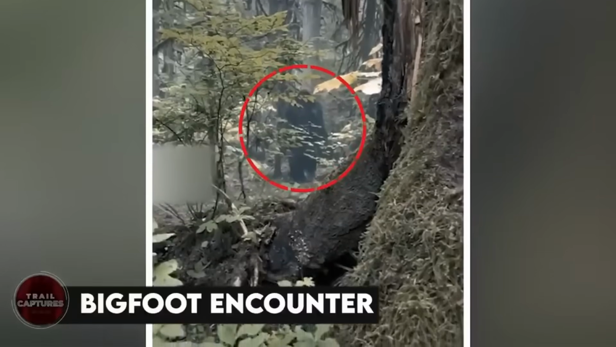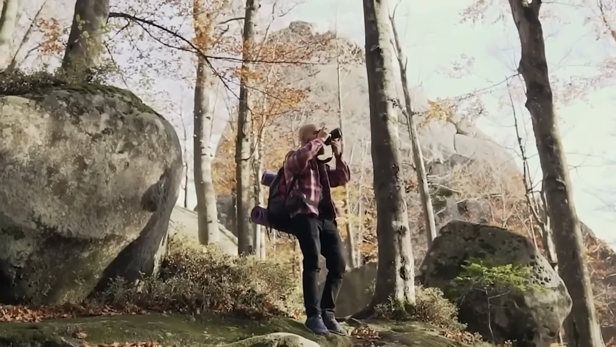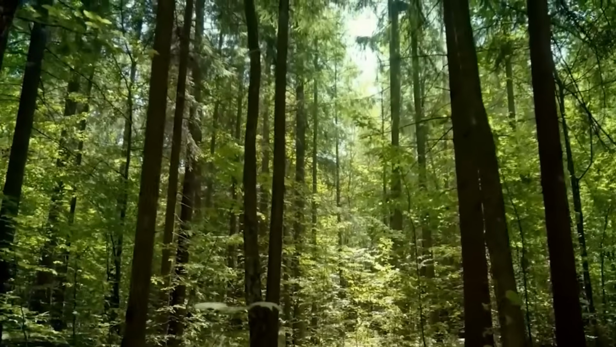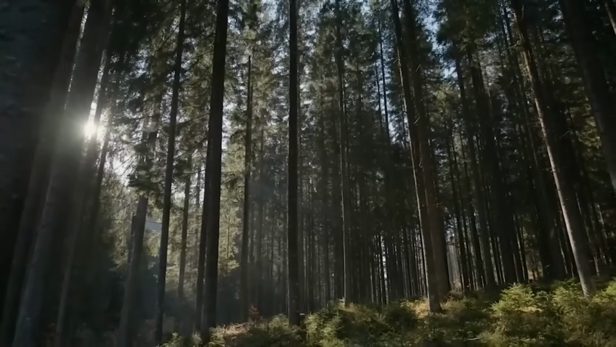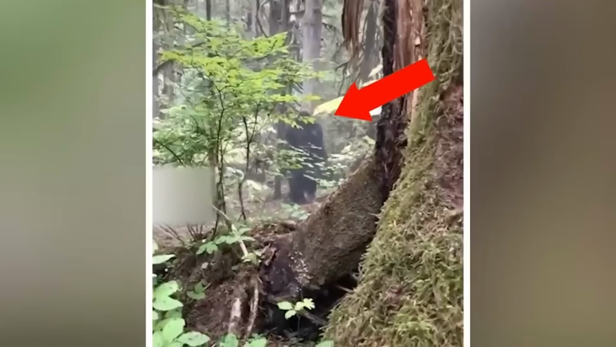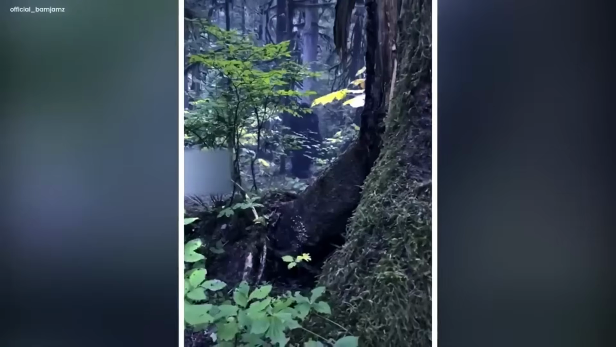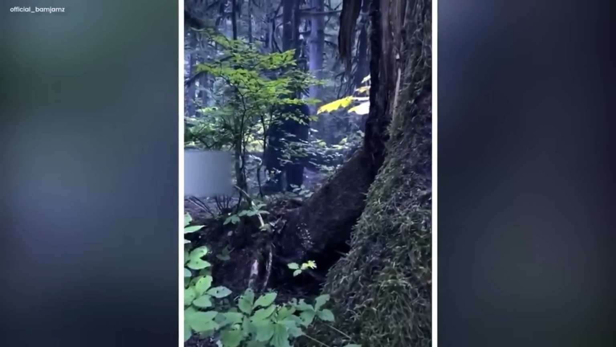Bigfoot encounter. An adventurous hiking venture turned into an eye-opening discovery that raised many speculations about the presence of this giant forest beast. The video began with a man recording the captivating nature of a dense forest, laden with towering trees, and its floor covered with thickly grown moss, almost giving it a carpeted appearance. Among this enchanting scenery, a black shadow peeked into the frame. It had a huge stature, like a giant covered in thick fur and long hair all over its body.